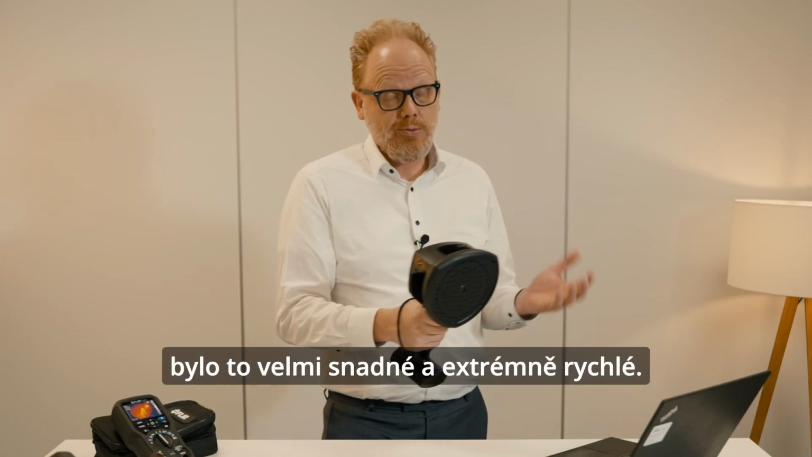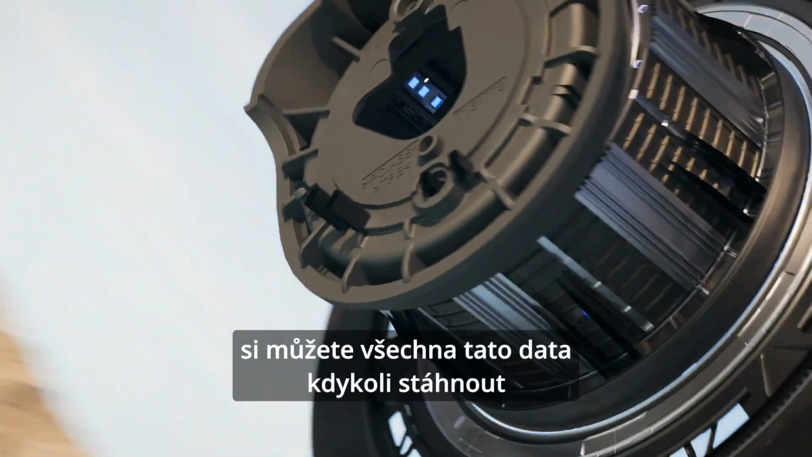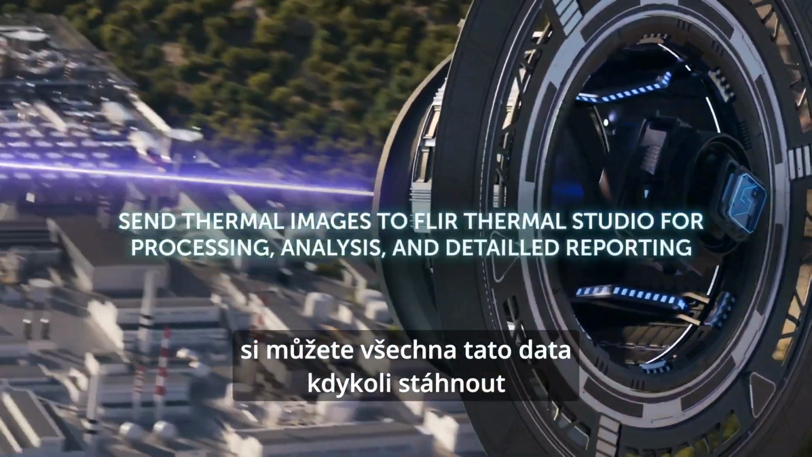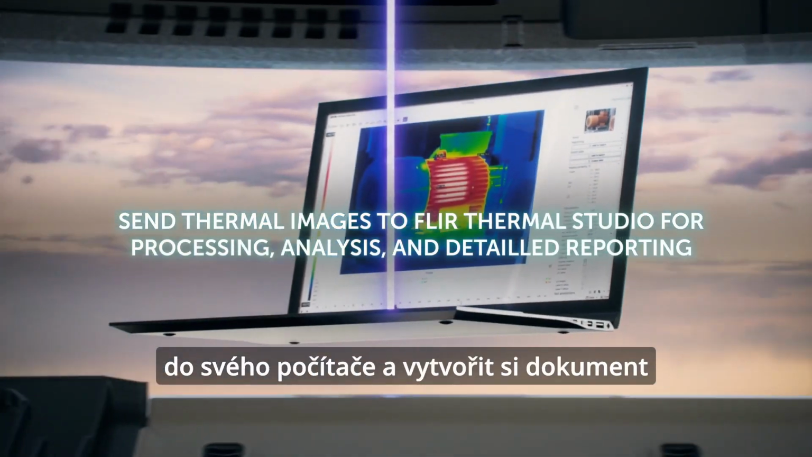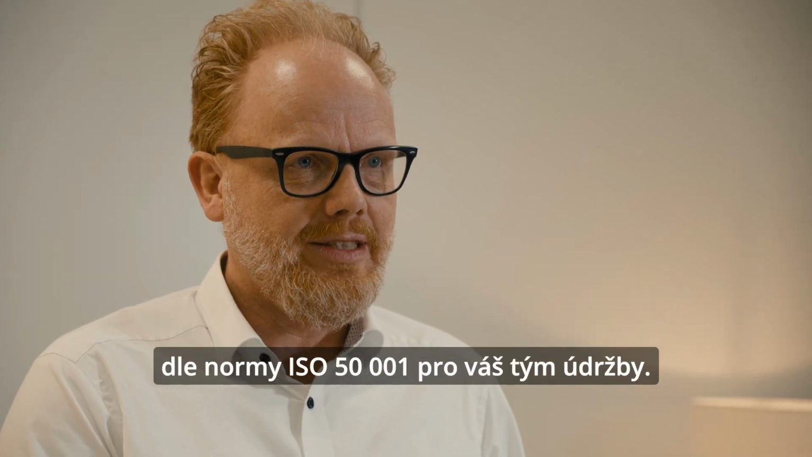Like you've seen, this was super easy and super fast. When you've finished your inspection round, you will be able to download all this data later to your computer, and you can make an ISO 50001 compatible report for your maintenance team.